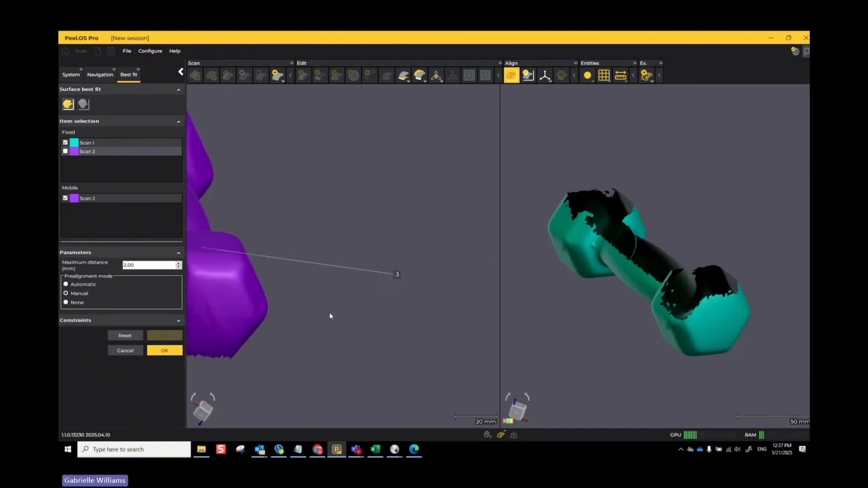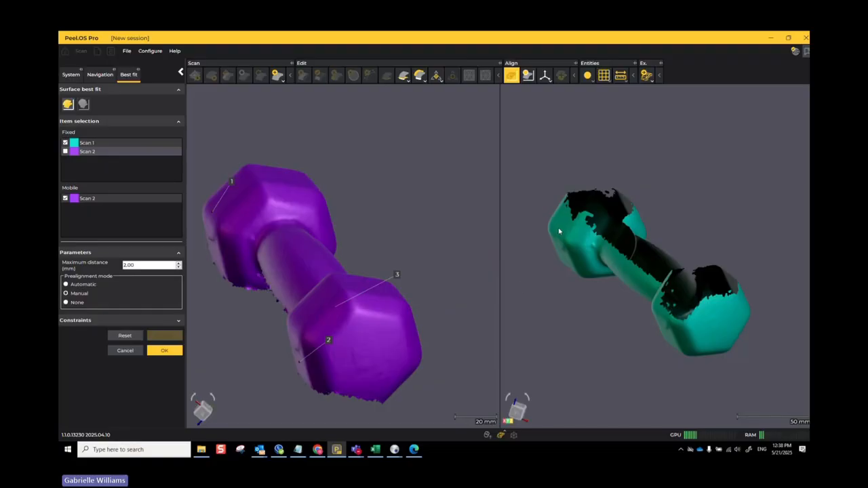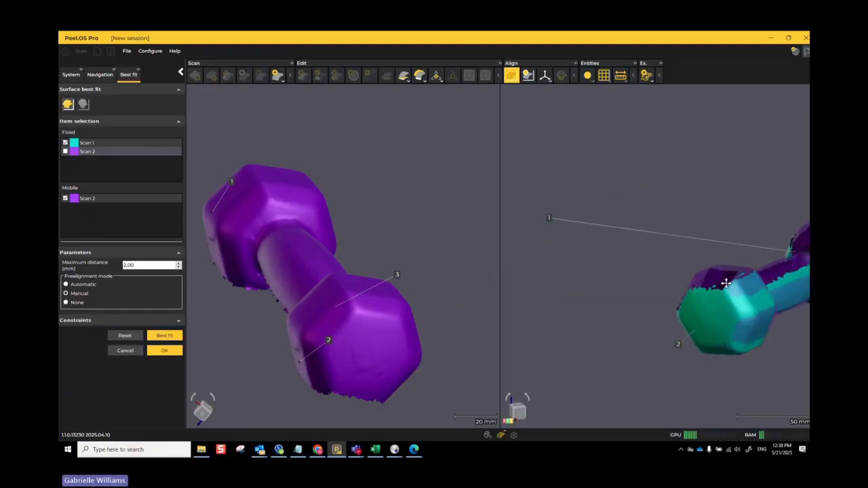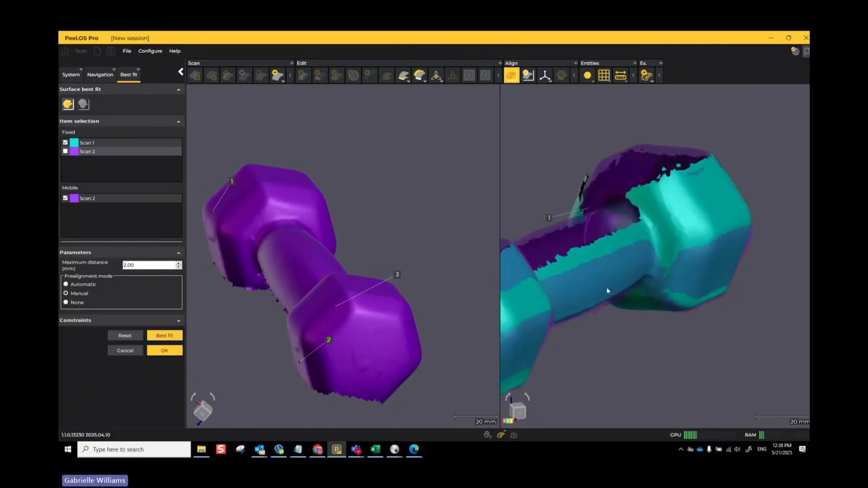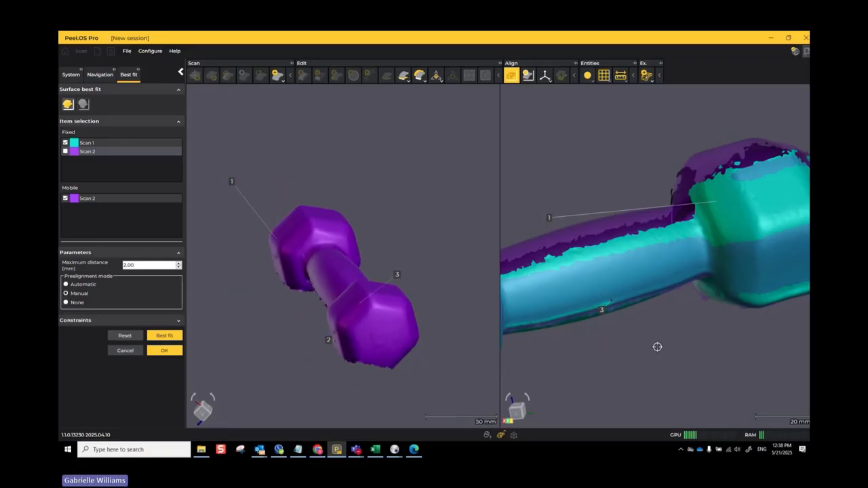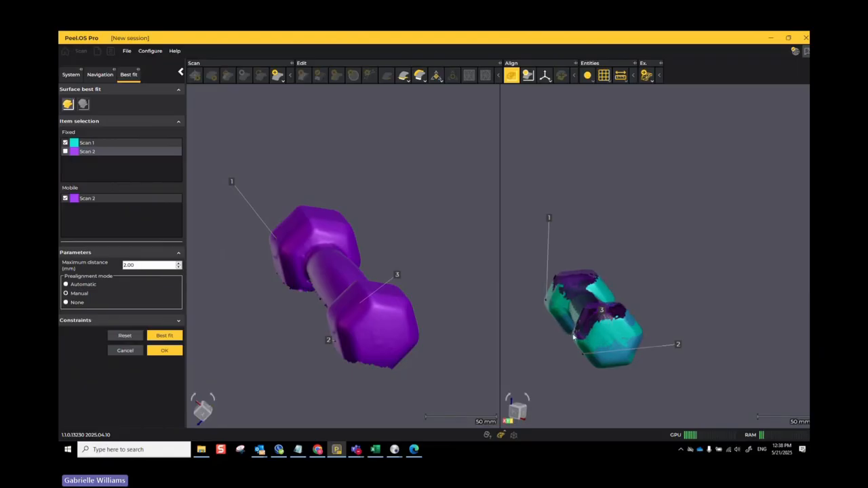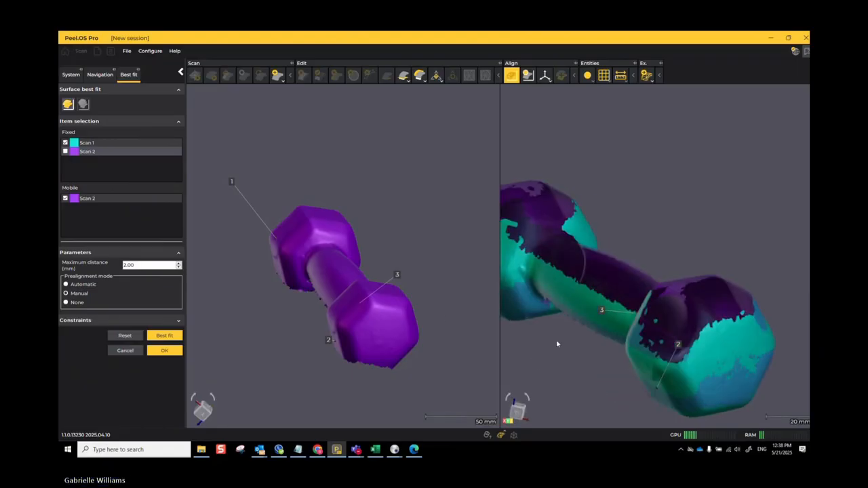Okay, so now I'm going to do the same thing on the other side. So point 1, point 2, and I'm just trying to get it close. I don't need it to be perfect because the software is going to shimmy it a little bit more so that it's nicely aligned. Okay, so once I think that it's decently aligned, and I can check it. Okay, so yeah. It doesn't have to be perfect, remember, at this point, but then I hit best fit.